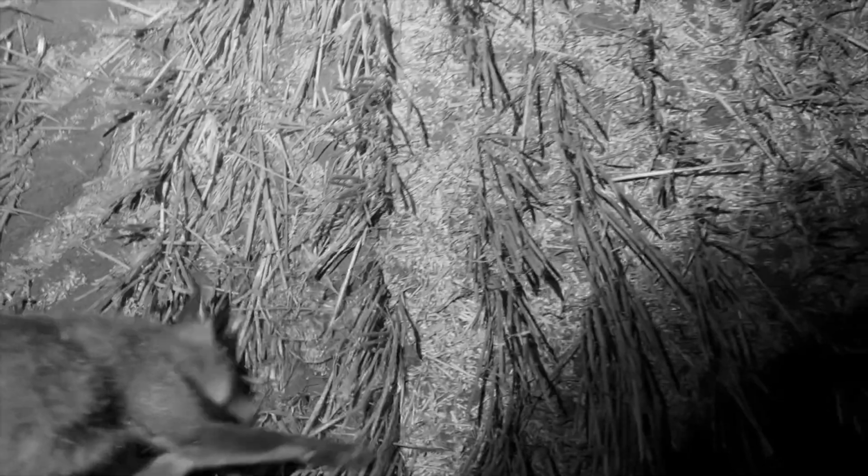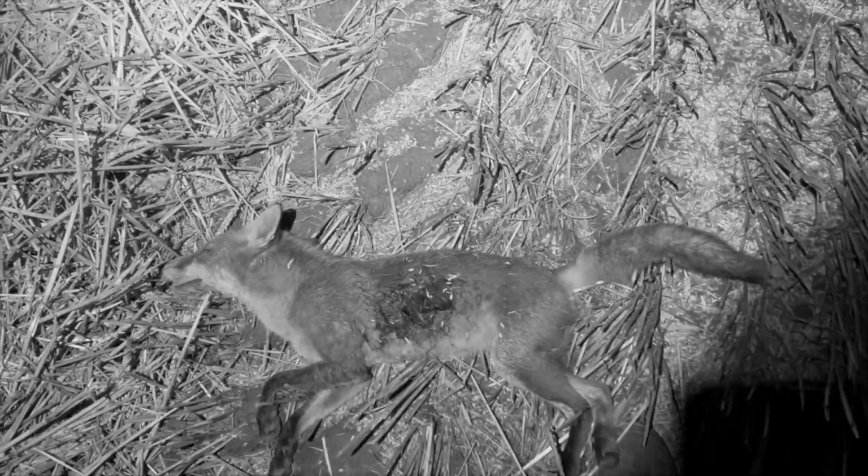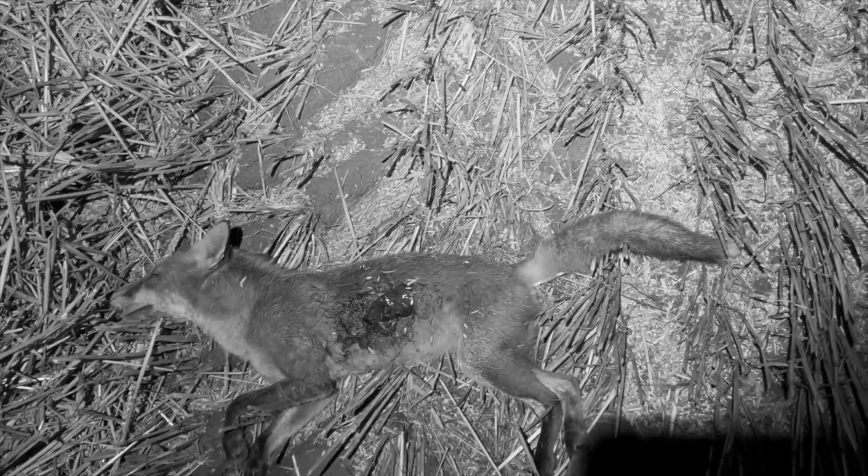Yeah, right in there, look. And it came out, not back. Midway, double lunged it. But yeah, it's only a little one. Definitely another trip needed back here, I think.